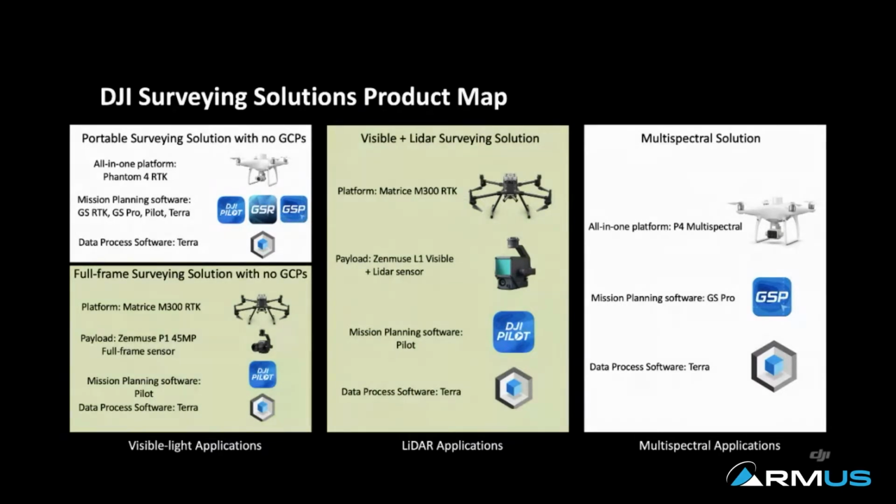And after that, we have launched DJI P1 multispectral, which is similar to the P1 all-in-one solutions, but the payload, we have changed that to a multispectral camera system. Afterwards, we have software released, which is the DJI Terra for photogrammetry process, LiDAR data process, many other features packed into it as well.